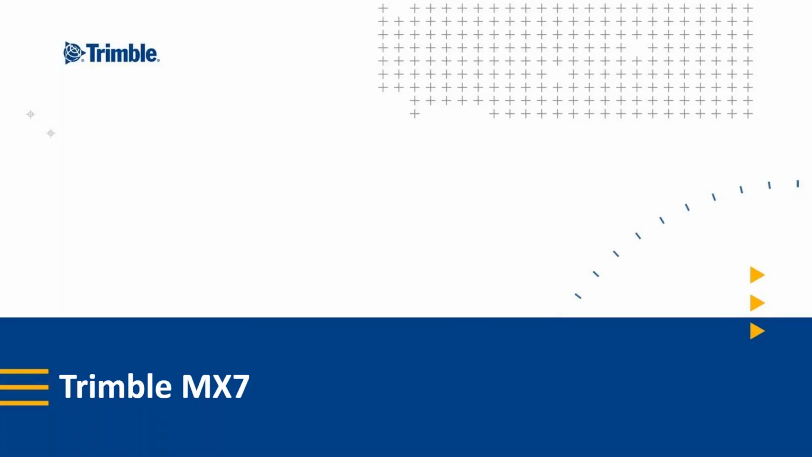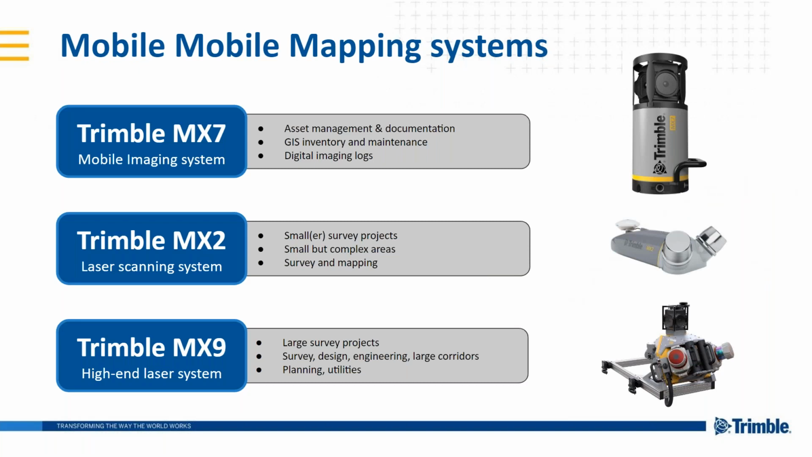Okay, thanks, Leo. To start with, I'll explain a little bit about the Trimble MX7 hardware part. The Trimble MX7 is part of Trimble's mobile mapping systems portfolio, which consists of 3 different systems. We have the Trimble MX9, which is a high-end system that combines imagery and lasers, usually used on larger survey projects for all kinds of survey design, engineering, and large corridor projects. We have the Trimble MX2, usually used for smaller projects, also having laser and cameras.